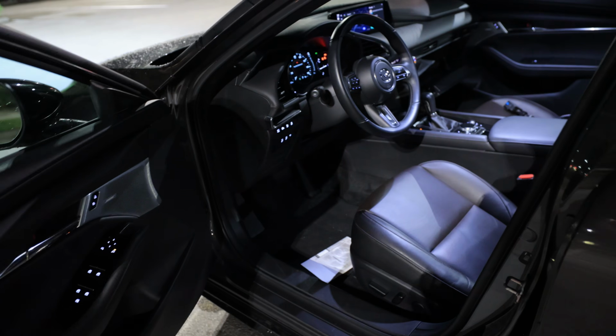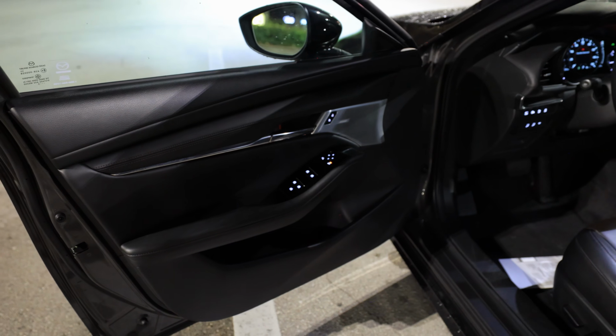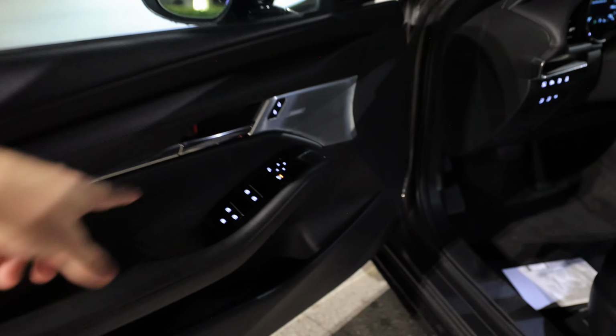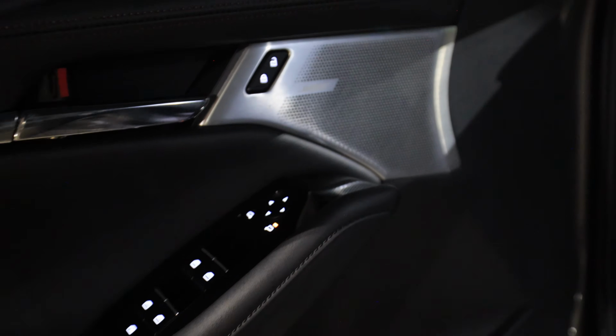Getting out of this seat was actually easier than the Jeep Wrangler Rubicon Final Edition that was in this week. Getting in is a little bit easier on the Jeep. Anyways, the materials on the door and the front are fantastic. We got the nice aluminum Bose speaker grill, looks really nice.